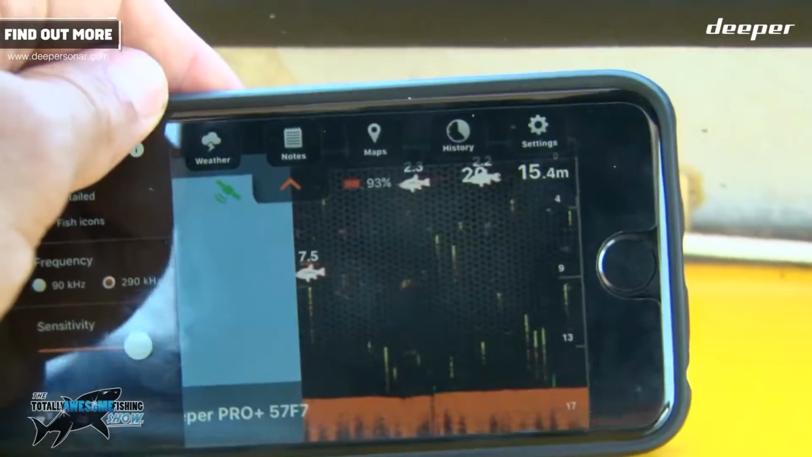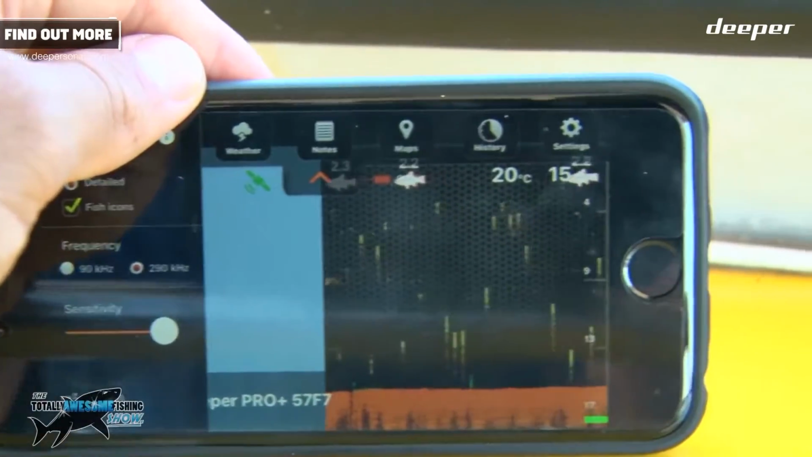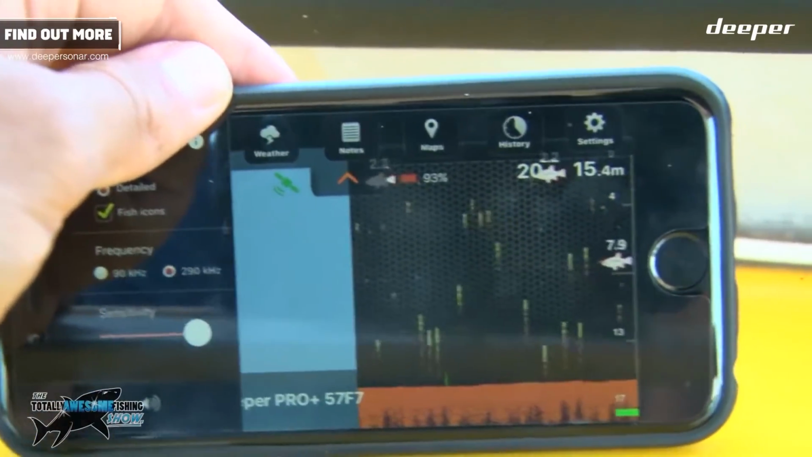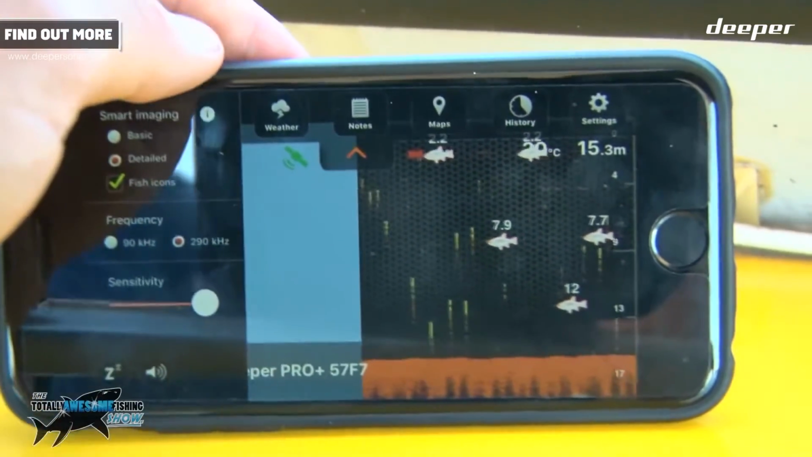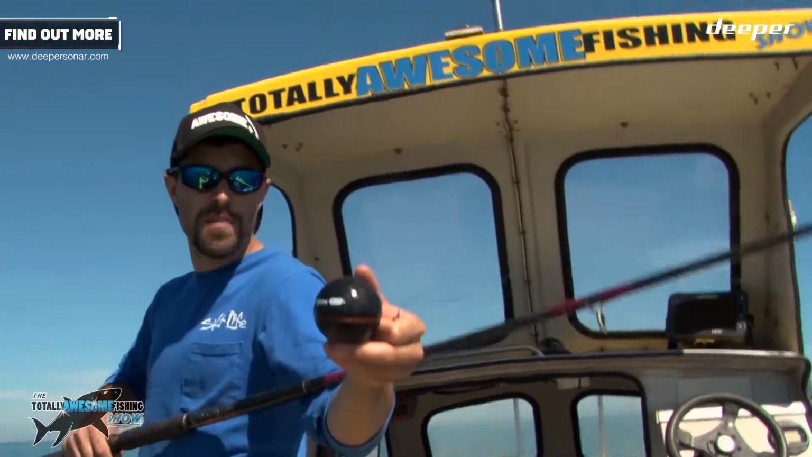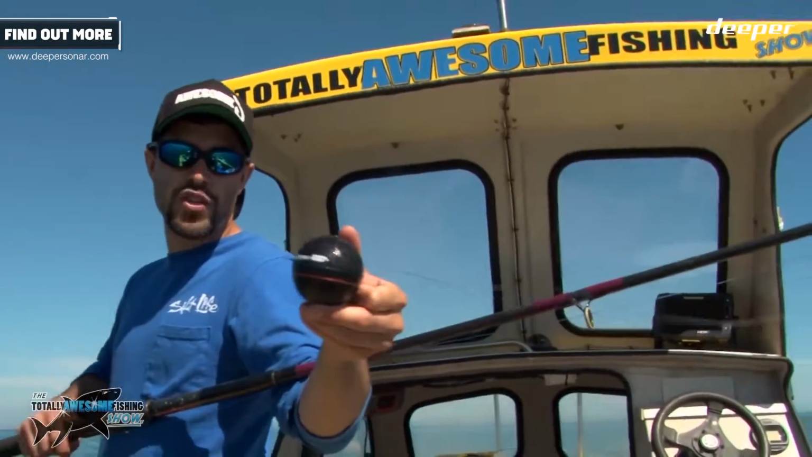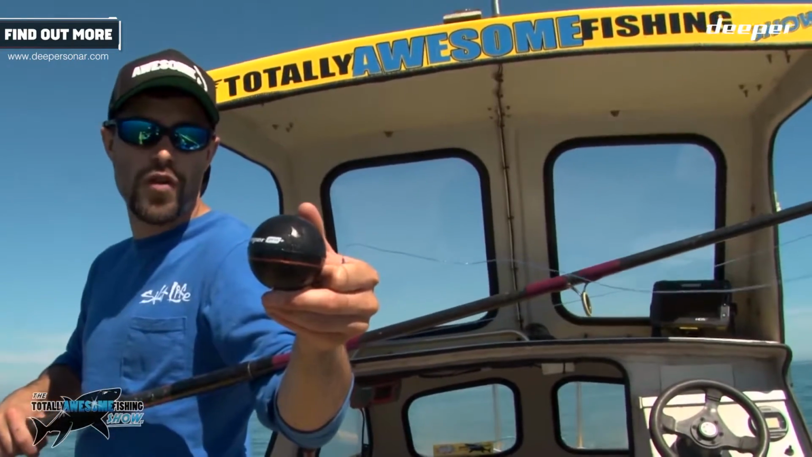But what we're going to do now is, picking up fish close to the boat, we're going to trot the Deeper back now, just to about where our baits will be, and get an idea of what depths the fish are at, nearer our baits. Well, here we go. We've done the depth reading test, and it's the same as the boat Fishfinder. Now I'm going to trot the Deeper back, just to get an idea of what is going on over our baits.